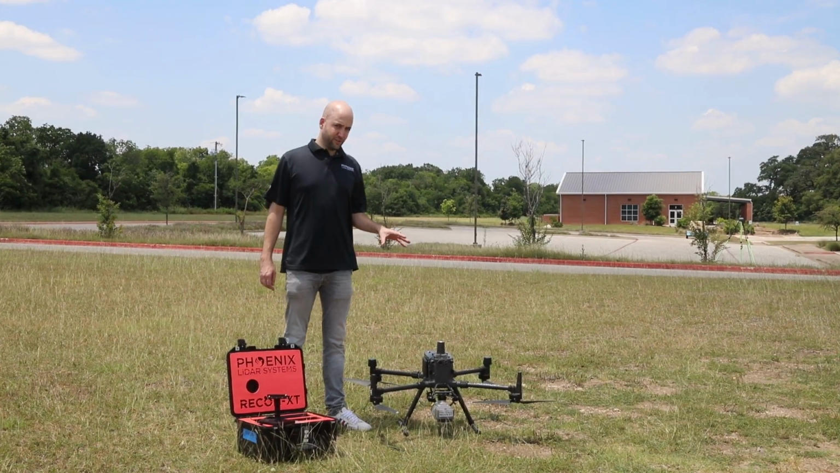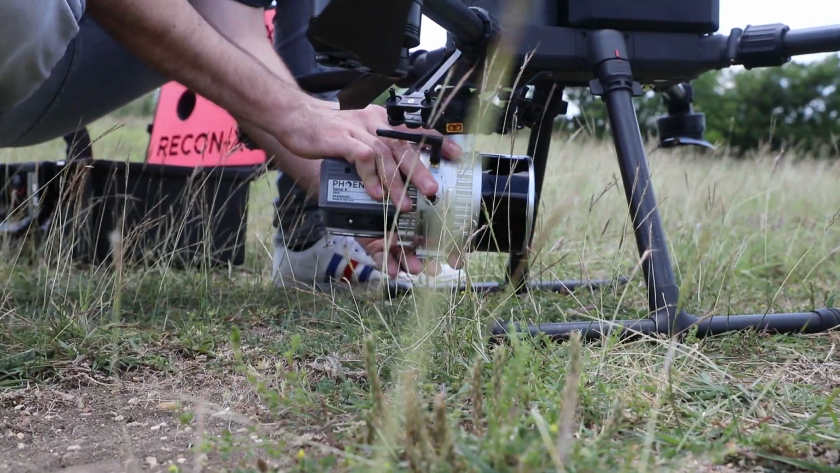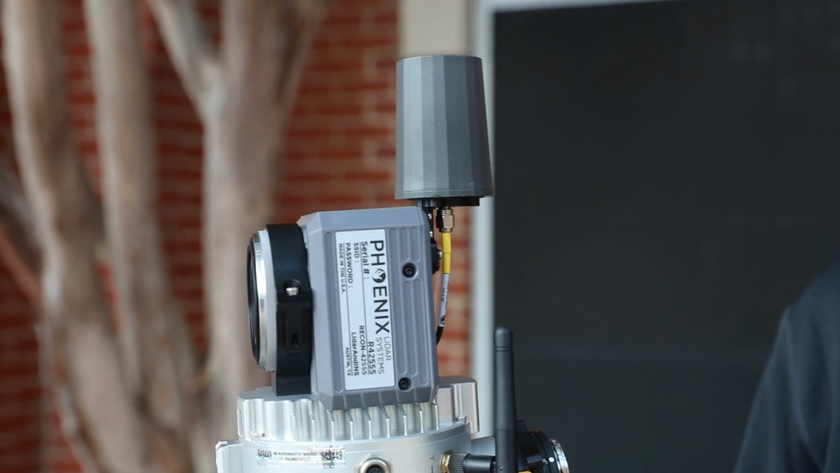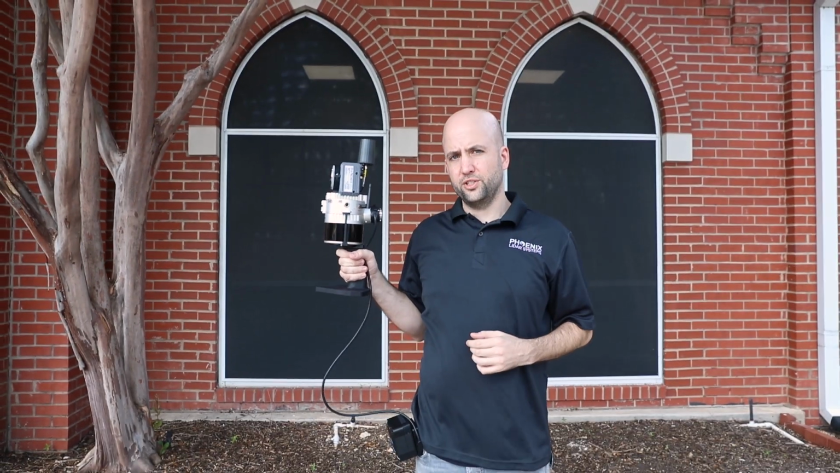We're done with the aerial survey, so I'm going to take the RECON-XT off of the M300 and mount it to the SLAM handle. The SLAM handle mounts to the Recon, and the antenna mounts to the camera on the top. I also have a battery pack on my belt, powering the Recon for the duration of the SLAM.